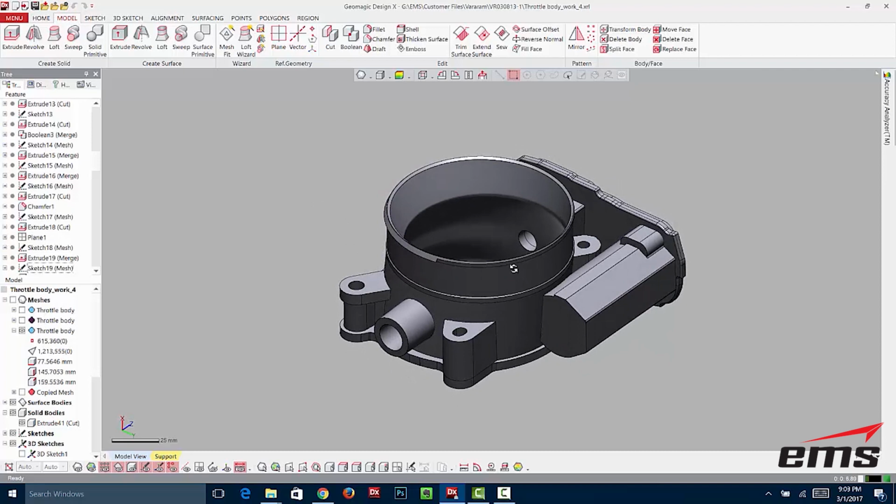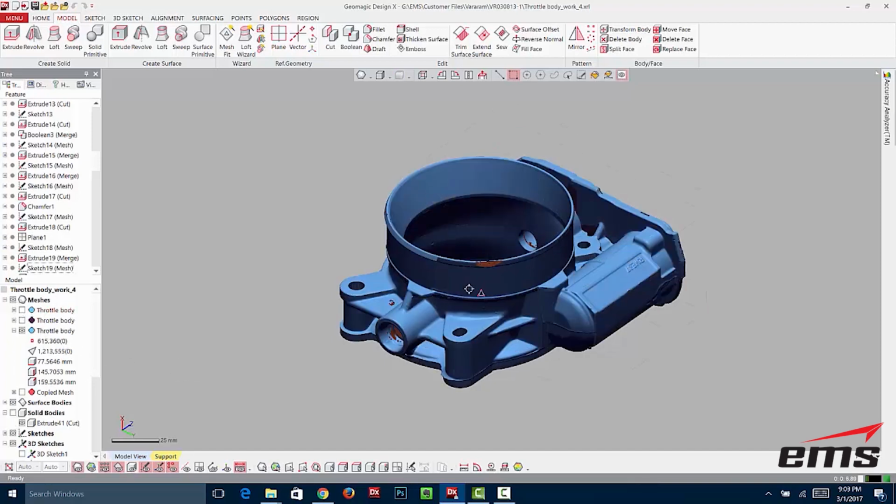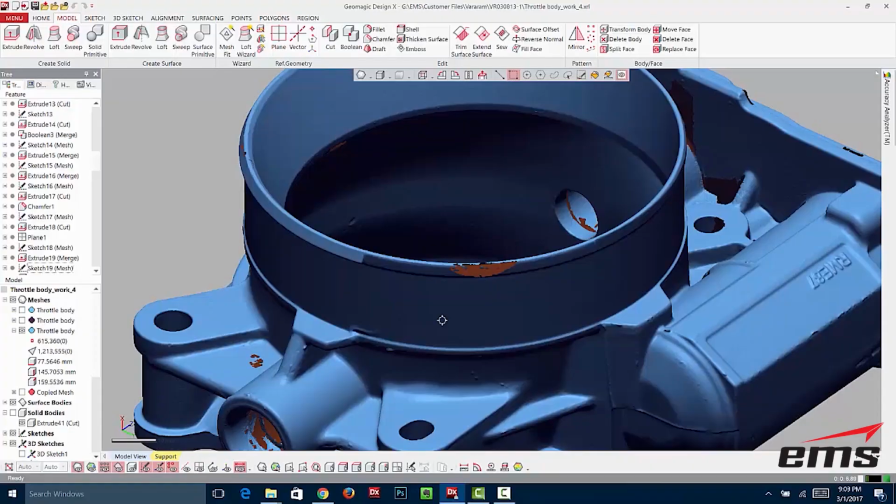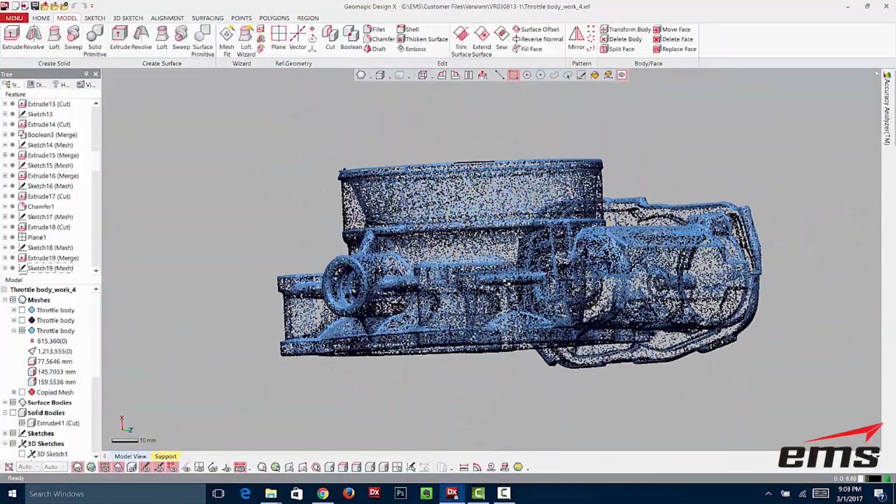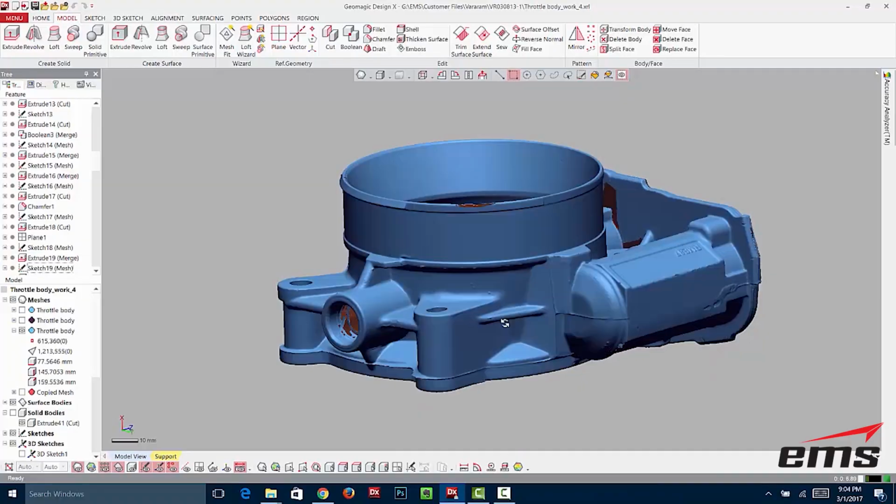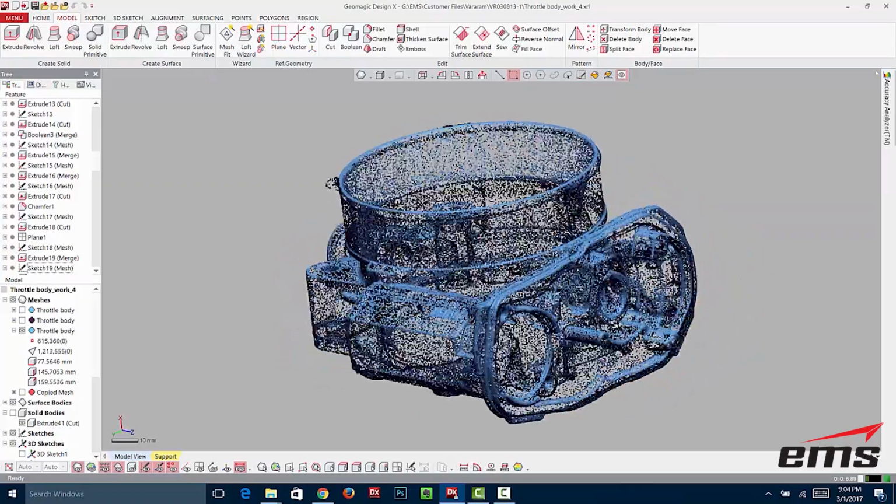So ultimately, this is what we end up with. This is a CAD model. This now can be output as an IGES, a STEP, or a Parasolid, whereas the scan data, let's turn this solid model back off, is an exact replica of the manufactured part, and it's just polygons. It is not a CAD model, so you really can't do anything with this as far as downstream manufacturing or assembly or other processes.